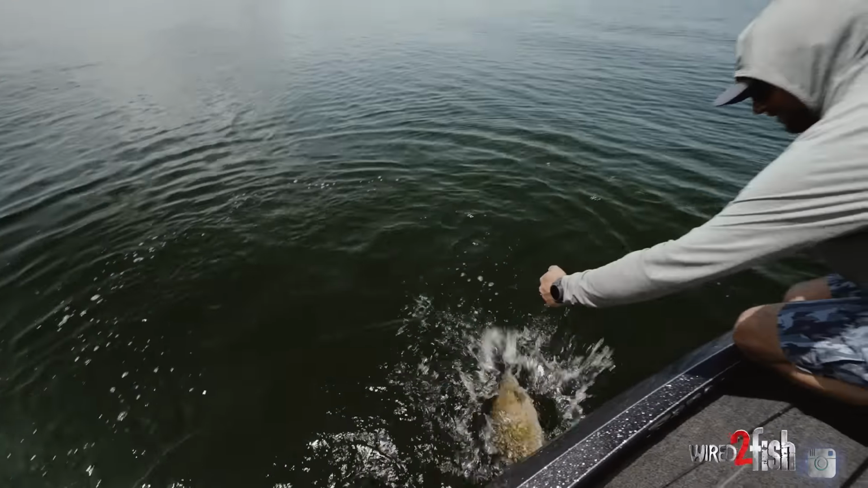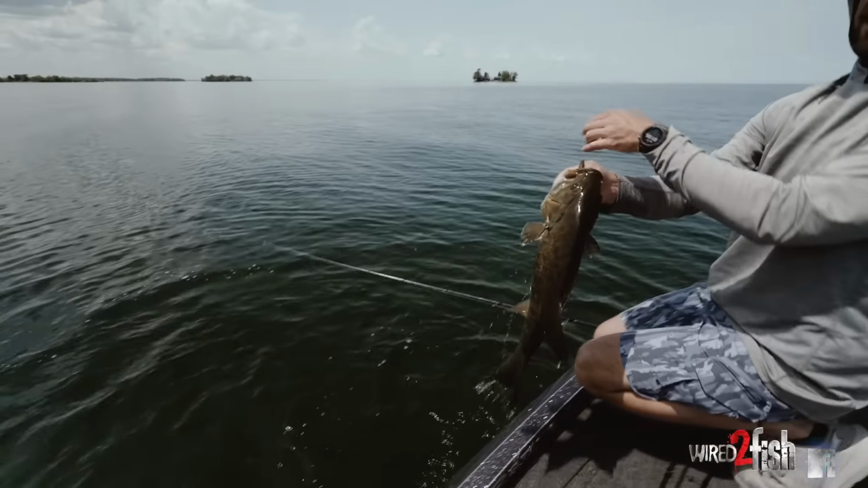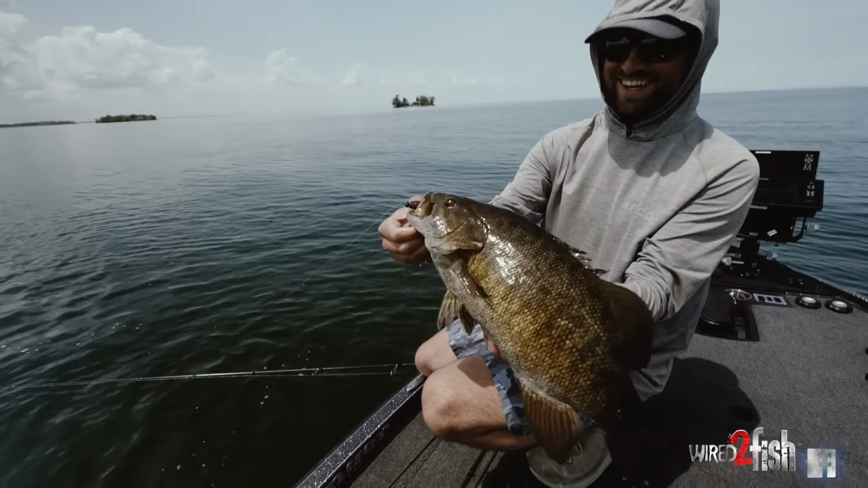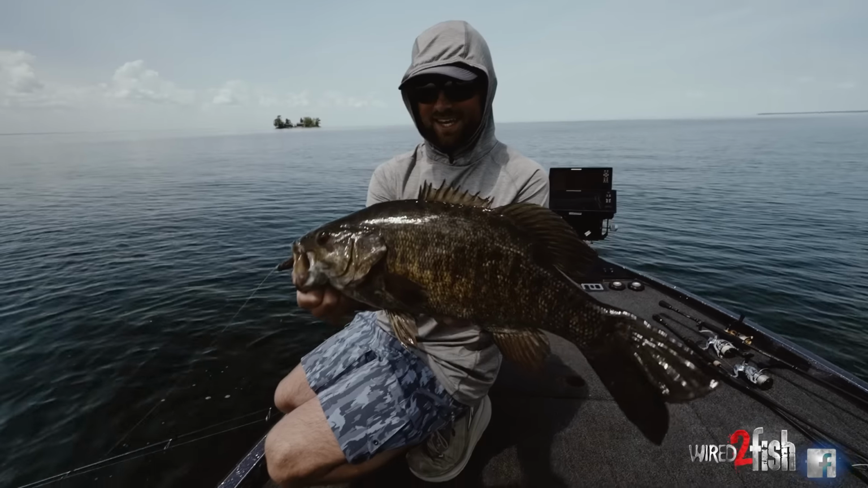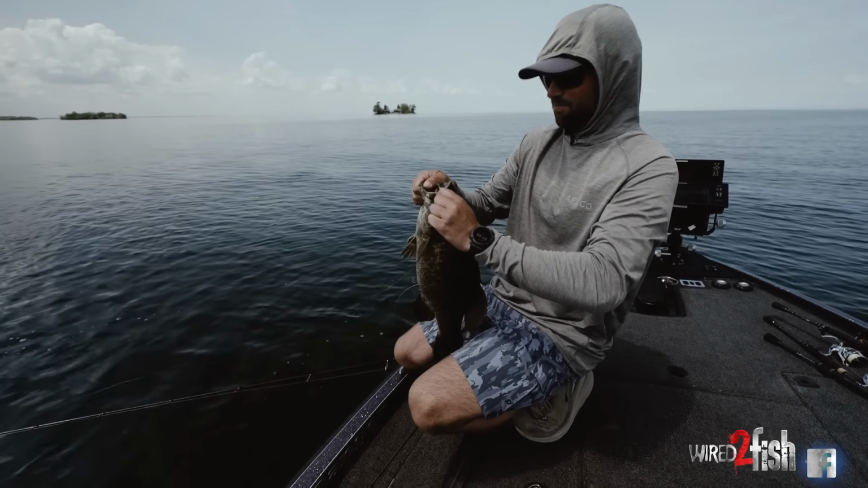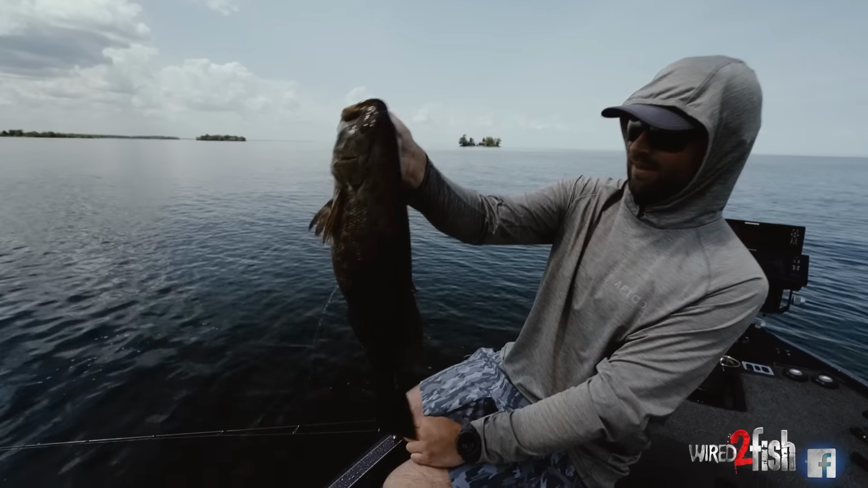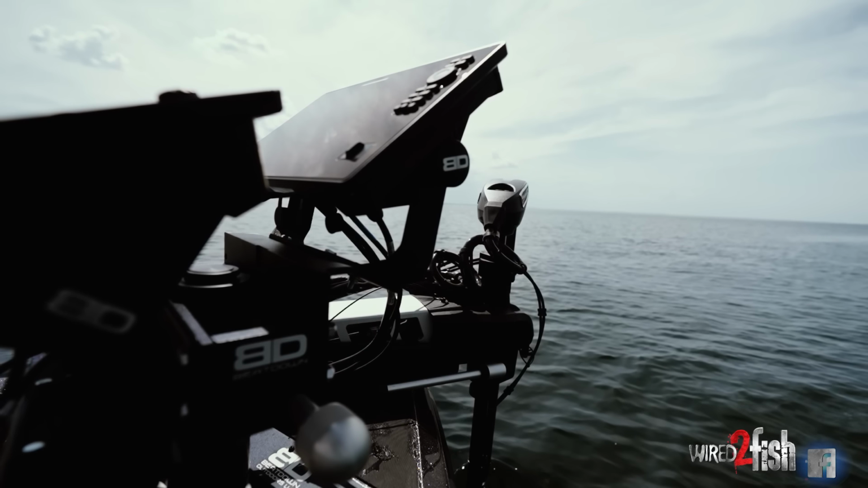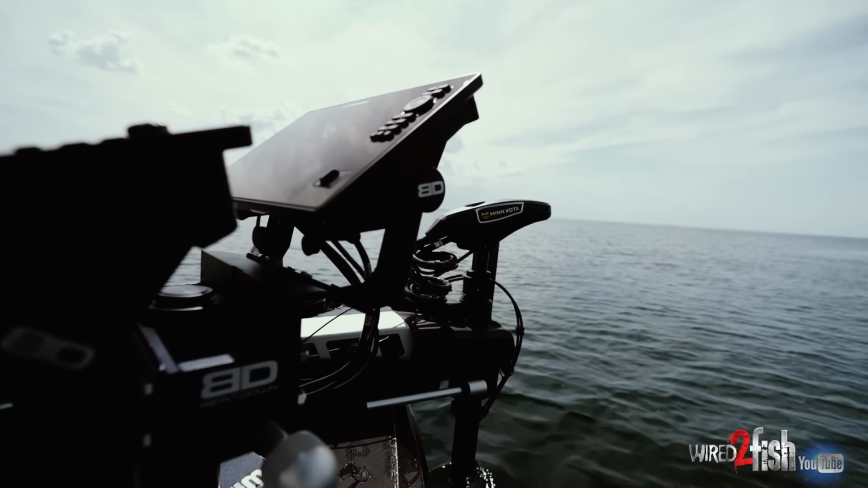Definitely the isolated structure. That one there is another tank. Oh my gosh. Just slow rolling that swim bait by a little boulder up shallow here. Gosh, that's a big one.